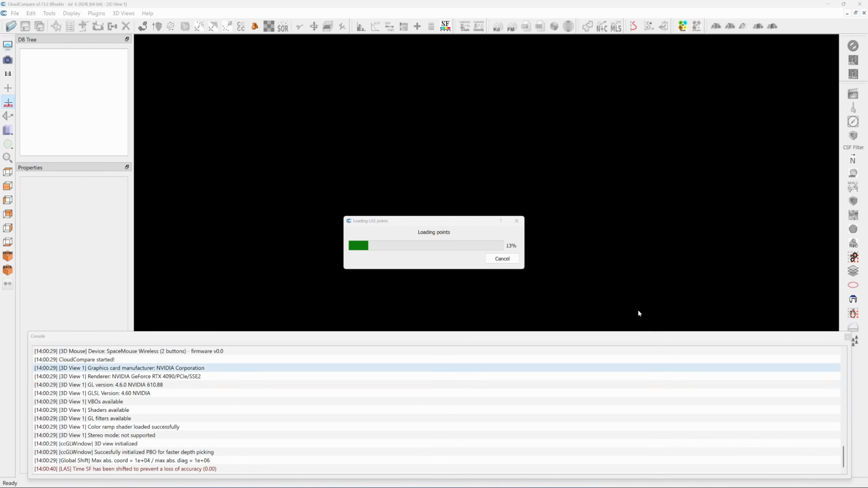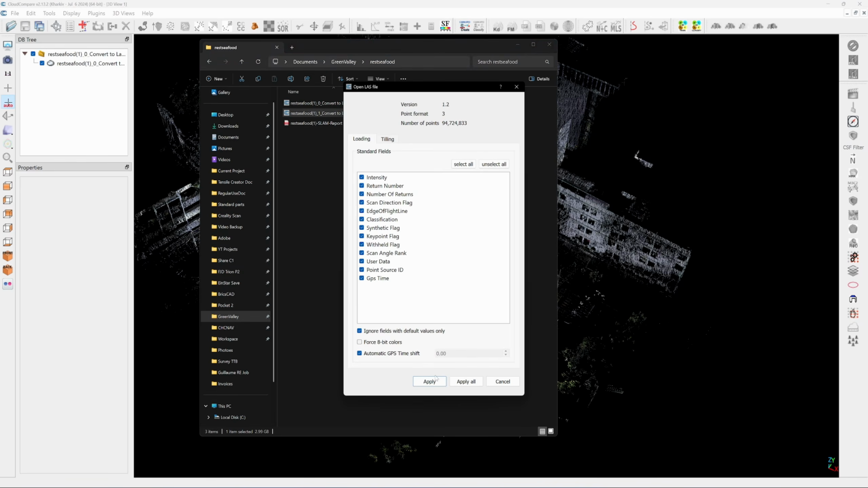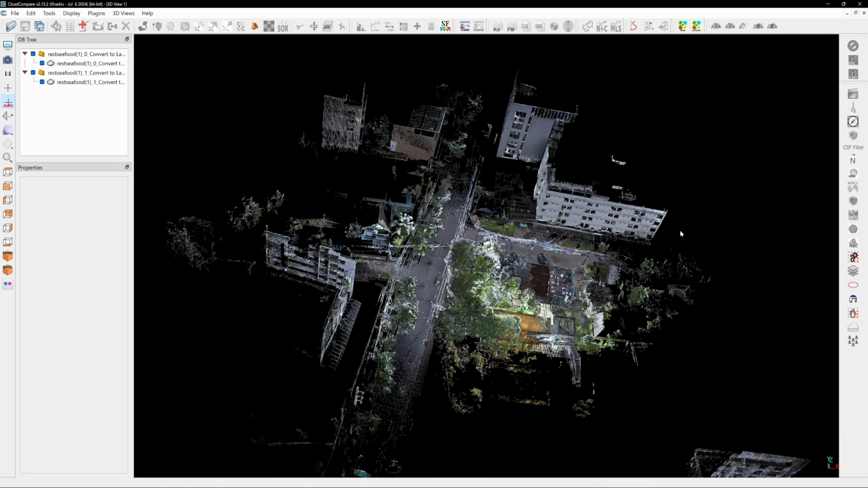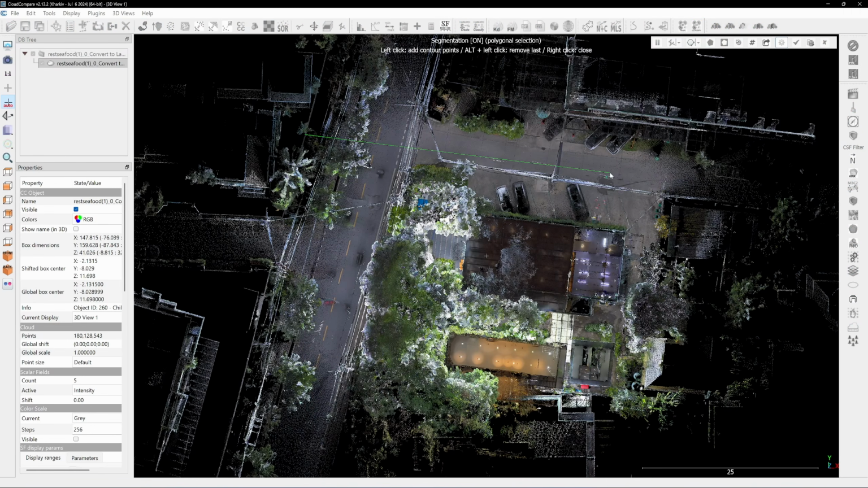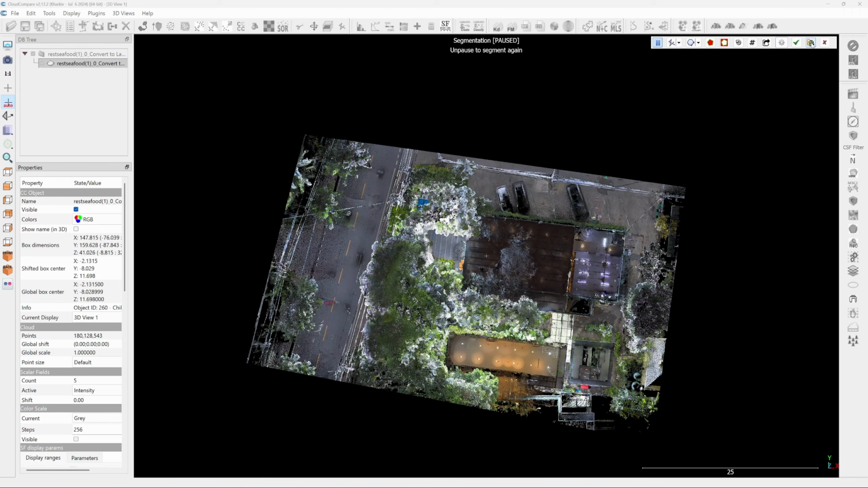The scan output in LAS format is split into two files. I will import them into CloudCompare to merge, crop, align, and remove mirror ghosting. First, I select the two point cloud segments in the browser and click Merge. From the top view, I use the segment function to crop only the necessary data. Then hit the Delete key.